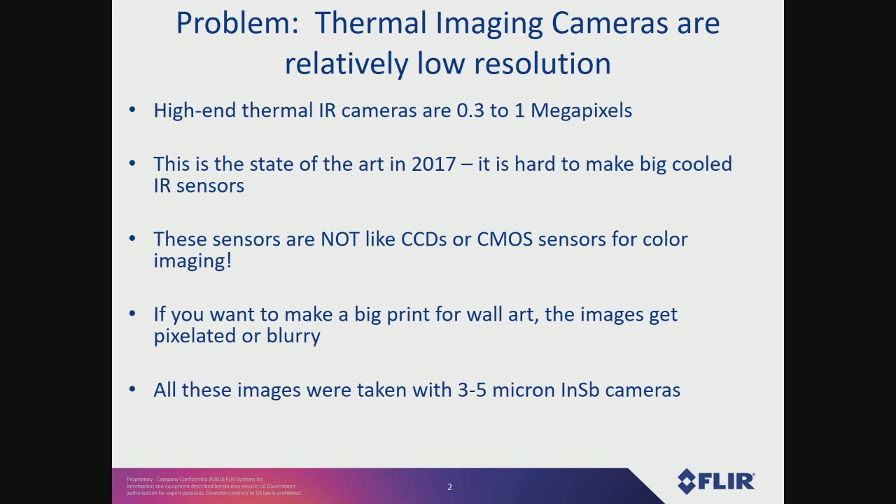So, the problem with thermal images is that they're low resolution inherently, right? I mean, the best cameras that we have today are on the order of a megapixel. There's some bigger ones, but it's pretty much about a megapixel. So that's the state of the art in 2017, and it's hard to make a really giant sensor. We don't have commercial 16 megapixel thermal imaging cameras right now. They've made them, but they're so expensive and giant, they just use them on telescopes and things like that.